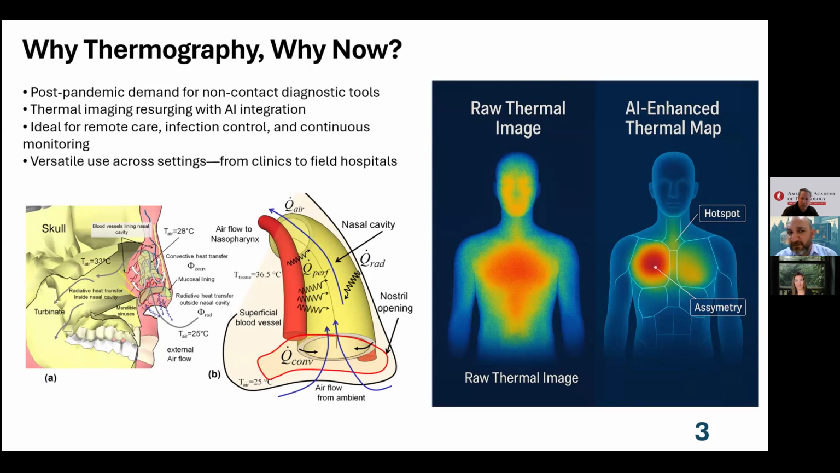Thermal imaging is resurging as a valuable clinical tool to monitor the fever episodes and hyperthermia episodes that happened within patients in the pandemic. And then come more developing ideas for remote care and infection control, which is part of a very strategic pathway to counteract the pandemic aftermath, and also for continuous monitoring as well.